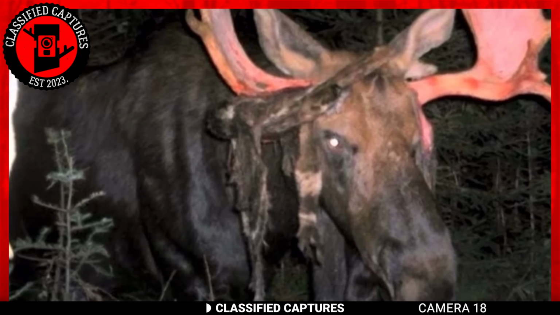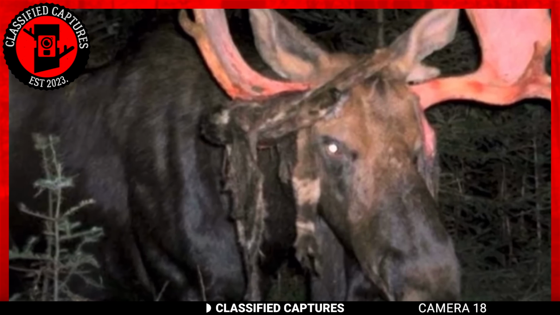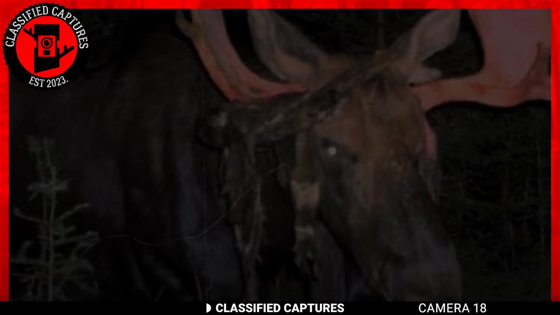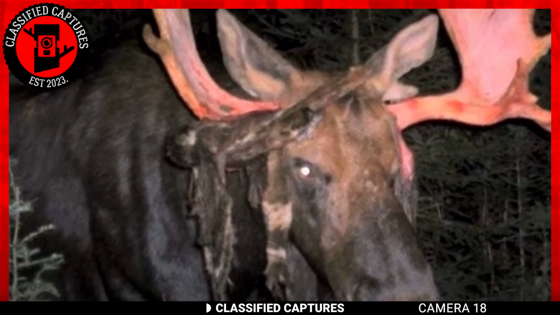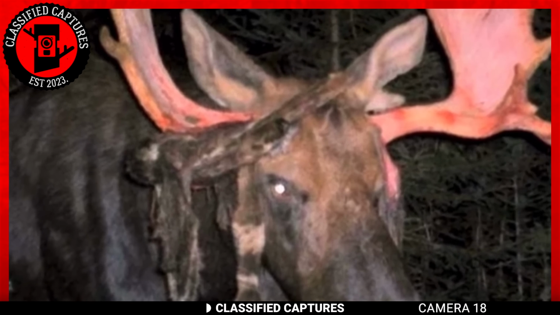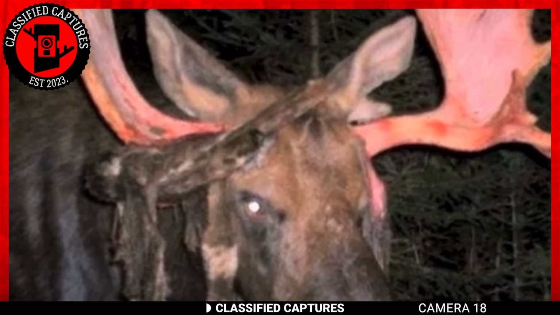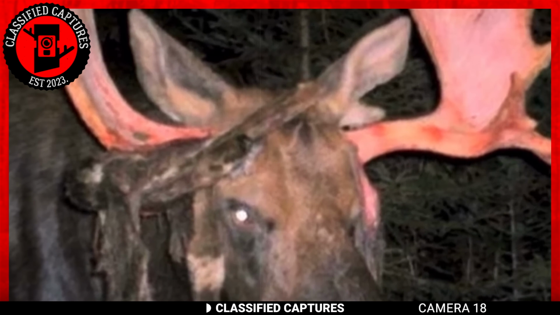Encountering a scene like this can indeed send shivers down anyone's spine, and it's not hard to imagine a moose, those massive creatures, being involved in something scary or outright gory. But as the saying goes, appearances can be deceiving. Upon closer inspection and a bit of research, it turns out that there's no cause for alarm.